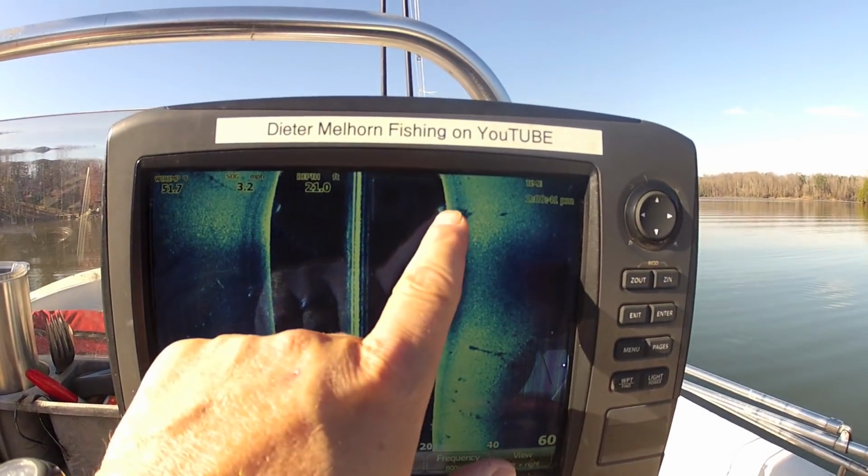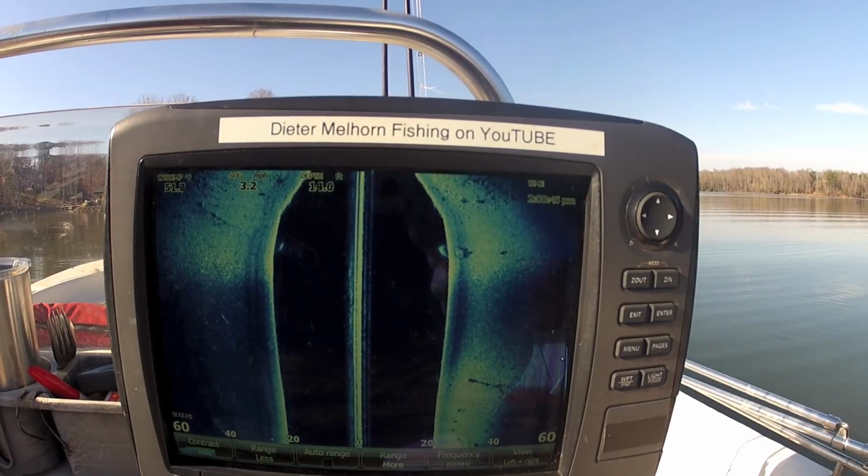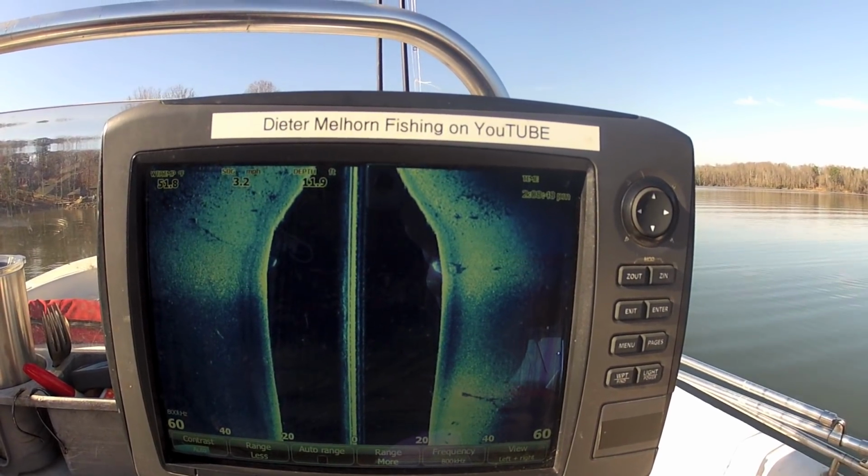Jeff Manning told me about this. It's a sunken boat out here, and you can really see it good on the side scan. Oh, I came right on top of it. You can't really see it good. That's the back of it. I'm going to try making a turn where you can see it better.